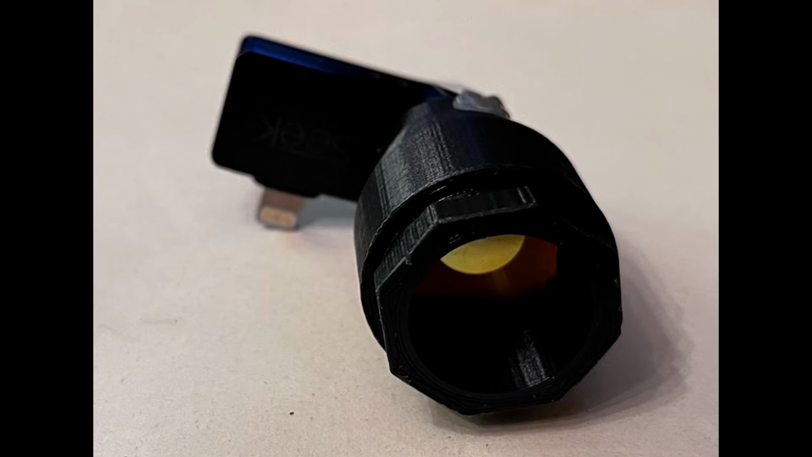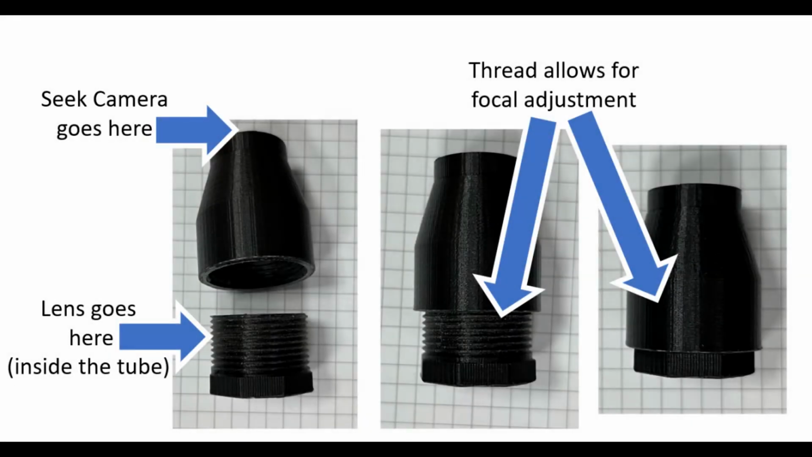Here on the first image you can see the actual phone dongle with the lens assembly installed onto it, and on this image you can see what the assembly basically is. It's a couple of pieces. One of them houses the lens itself, and it's a single lens setup, and the other one is essentially the housing for that lens that allows it to be screwed in and out to adjust